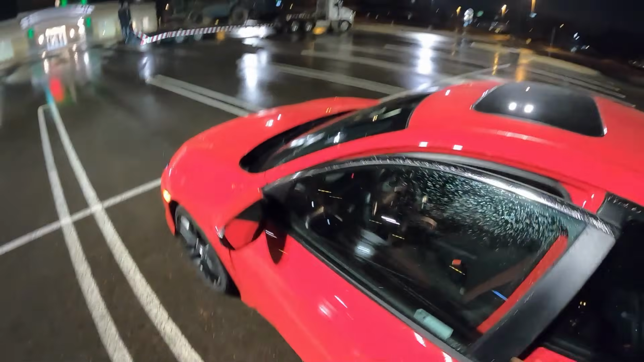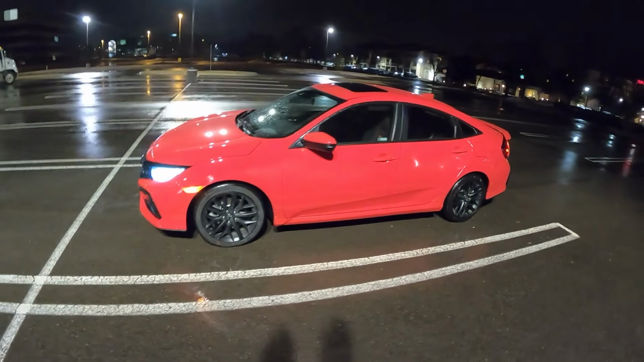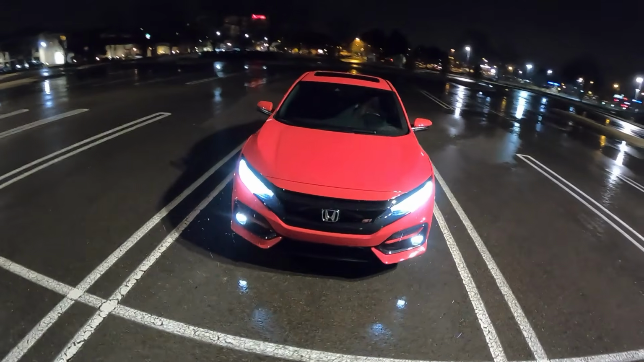We have a Jeep Wrangler Rubicon diesel this week that we're testing. And that's a pretty awesome vehicle. A little bit of a departure from the Civic Si, but it's good to get into some fun cars again.